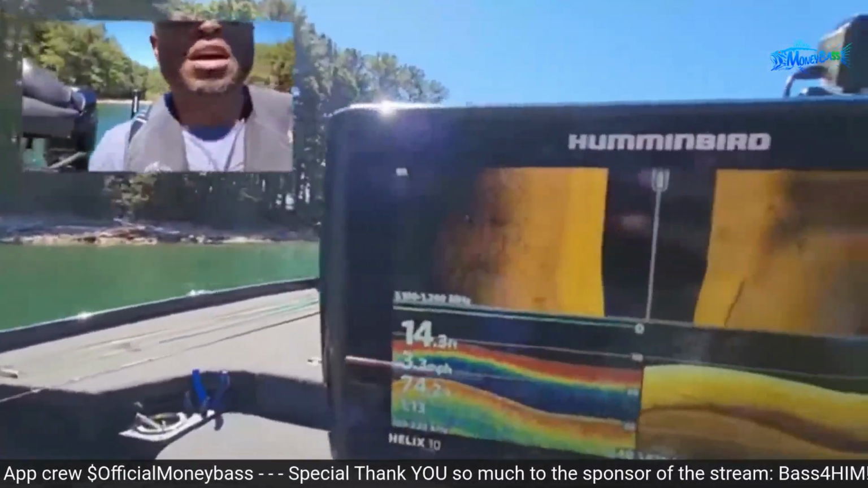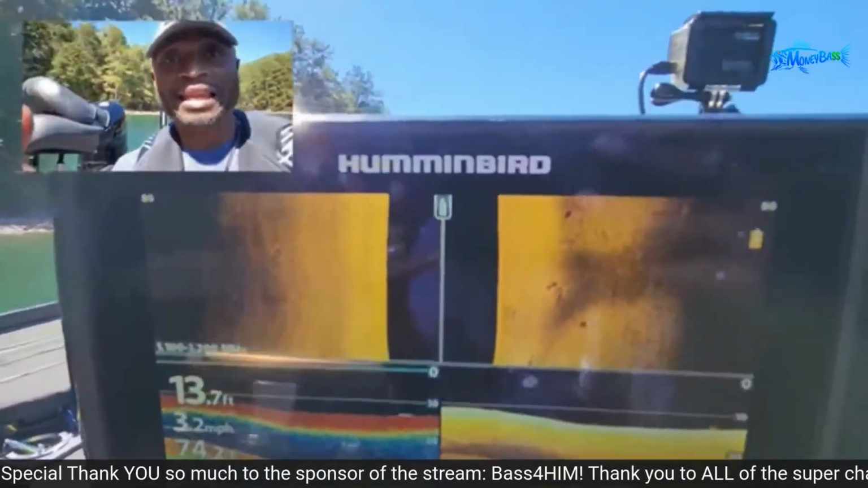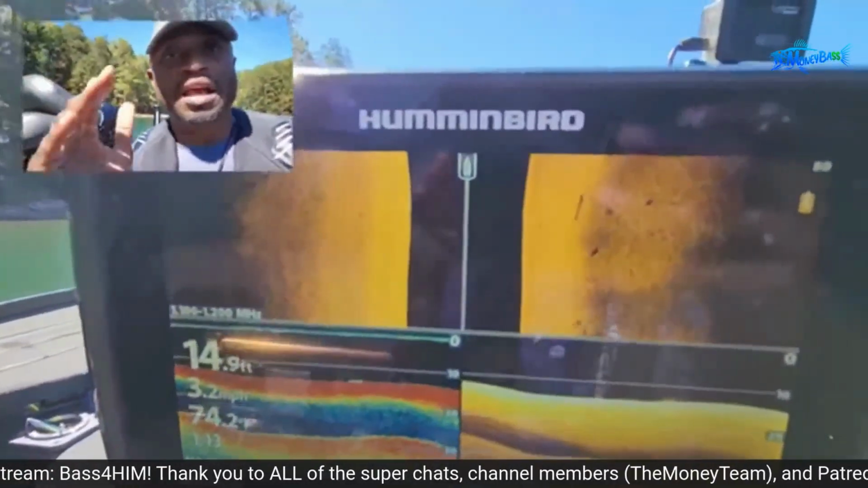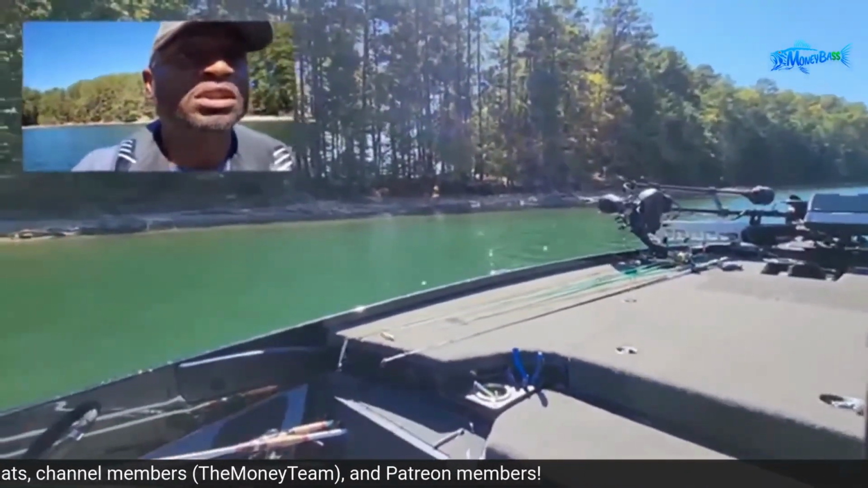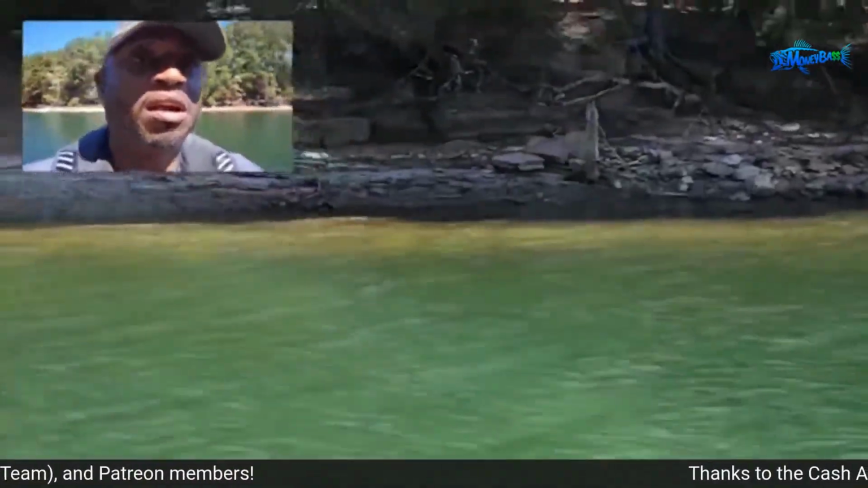All I am doing, at the same time, is looking to see what I can see with my eyes and also what I see on my side scan. So you can see the rocks right here. In just a minute, I will show you guys how I go through and mark the location whenever I'm finding those. Let me see if I can scan this in just a little bit farther for you guys real quick. All right, there we go.